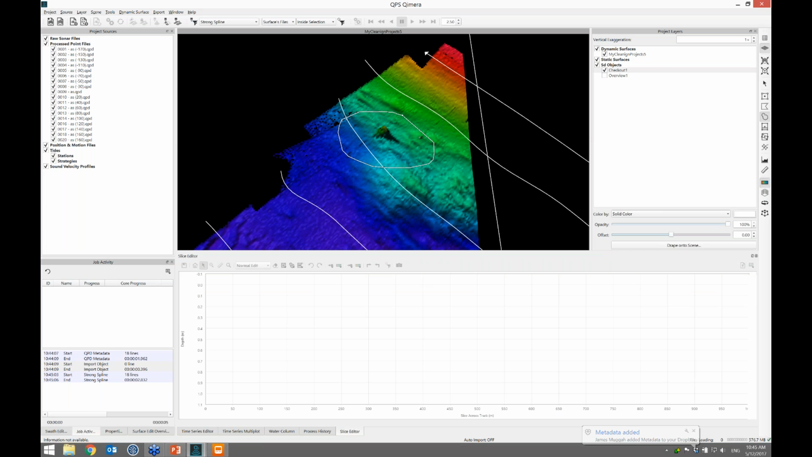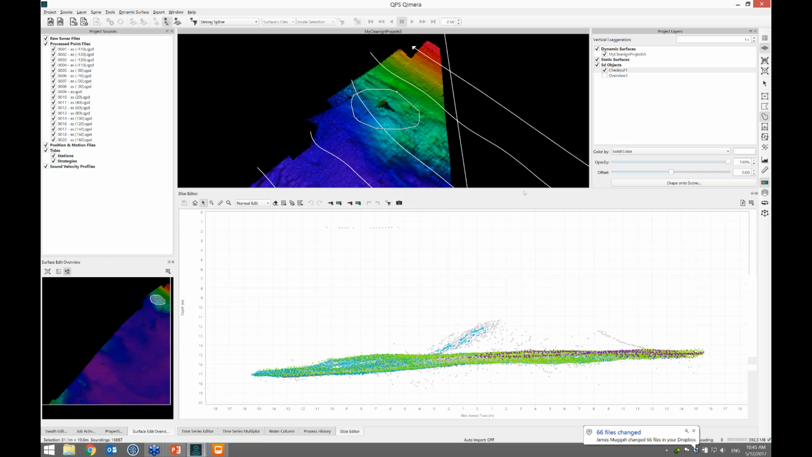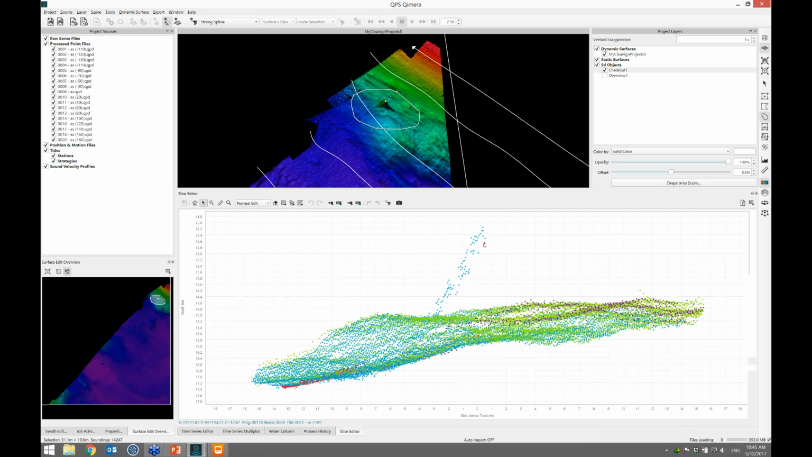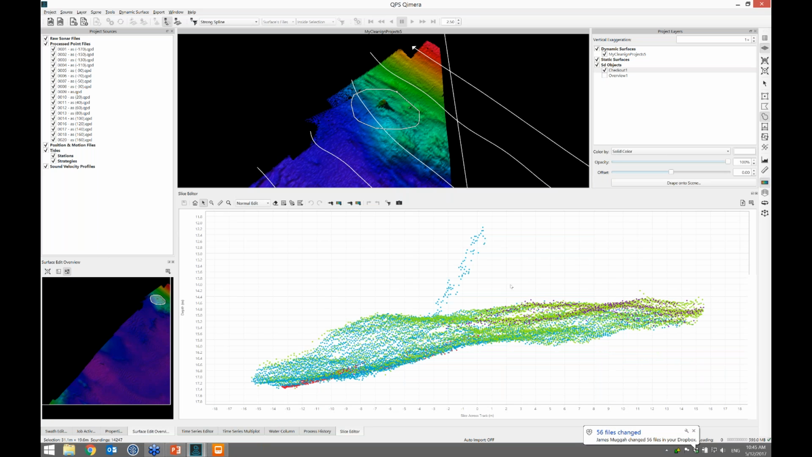And I'll just run the slice editor here real quick. So there's a remaining bump on the seafloor that maybe I know what that is or maybe I don't. There's a new keyboard shortcut in the slice editor. You can turn the rejected soundings on and off with Control-R. So the ones that are rejected are in light gray. Those were rejected by blocking filters.